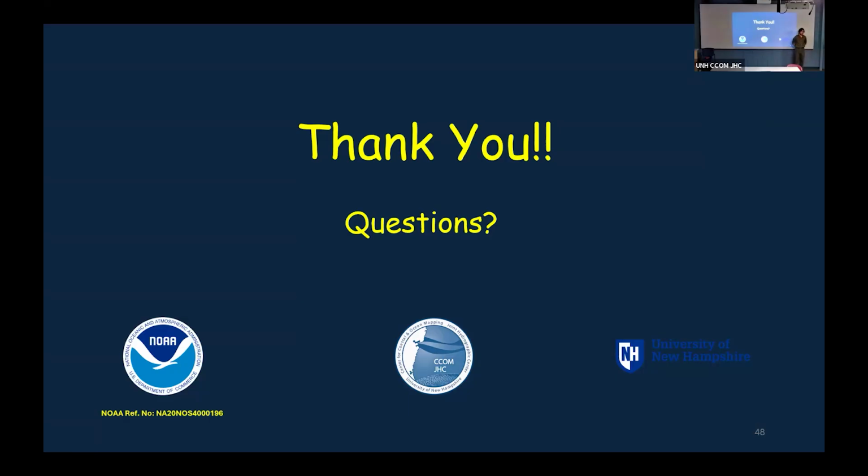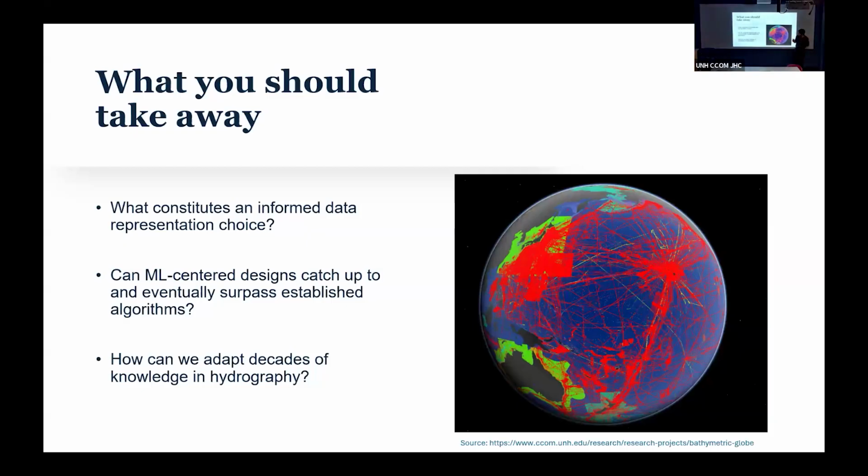To your second question there, can these ML-centered designs catch up and surpass established algorithms? With the established algorithms, nothing's ever done, but they get refined. At some point, they're good enough. They're sort of, okay, we're leaving this alone. This solves the problem. With ML, it's less clear to me, or maybe that's because I'm not an ML expert, how you determine that good enough.